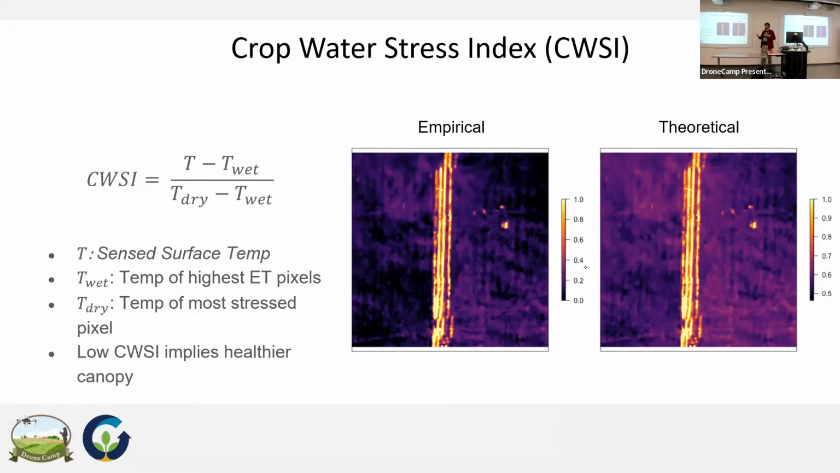Both these methods try using things we find in the field or using other biometeorological equations to solve for what those would be. What's nice about this, though, is this is just using the temperature band, and cameras have improved a lot. I'm sure you guys have learned a lot about different equipment here, but sometimes it can be difficult to get a mix of both cameras, and it all depends on what's in your range. What's nice is this is a single band, or a single camera, you're trying to collect.